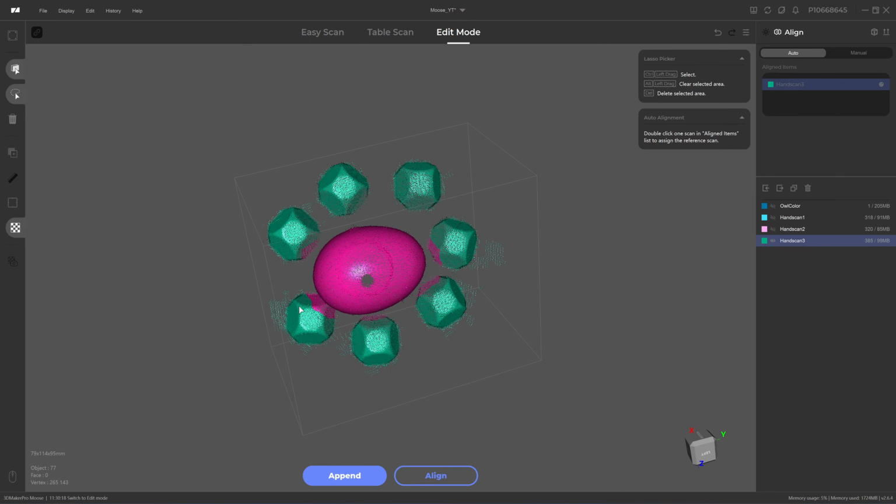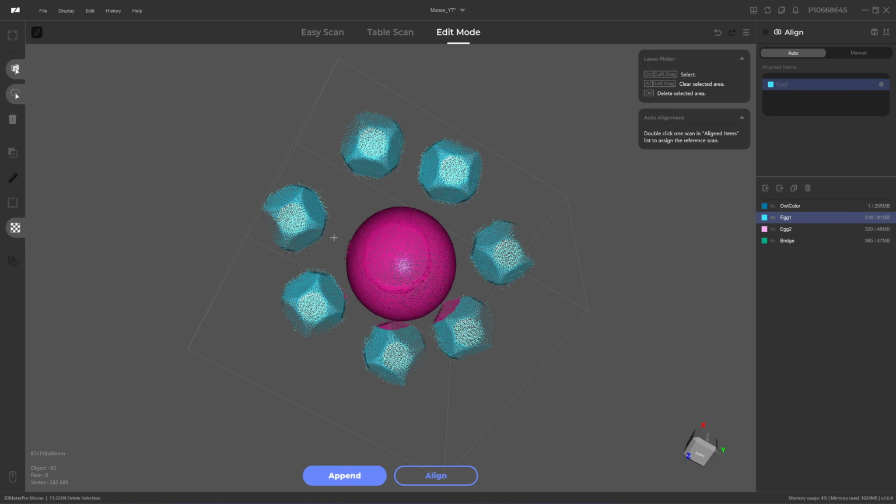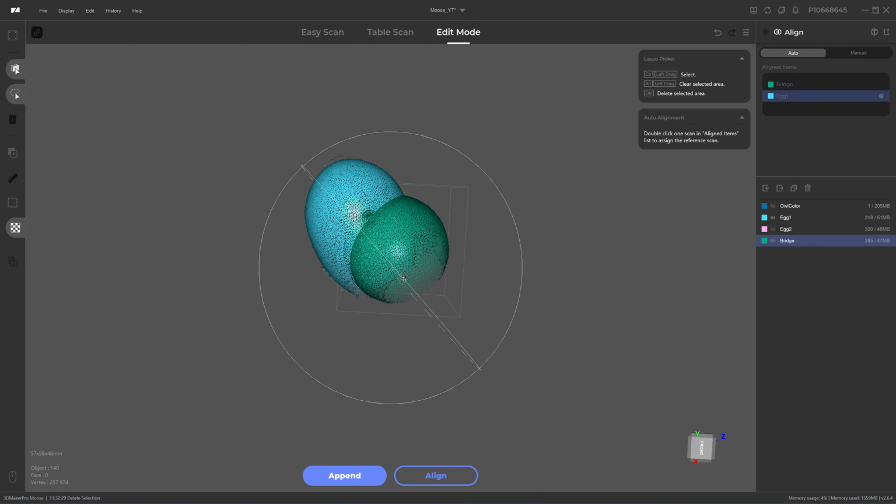Select the object, Control R, delete. Control R, delete. I align egg 1 with the bridge. It has a lot of overlap area. The egg is not round, it's about 50 microns out of round. So if the 3D scanner can detect this value, it will be able to merge automatically.